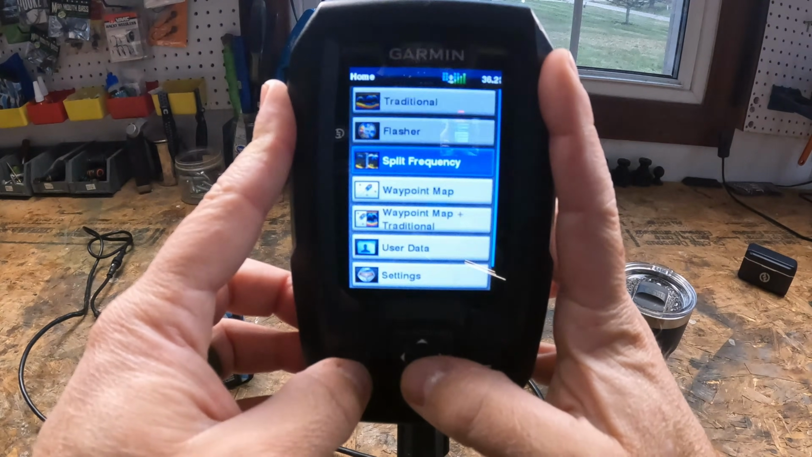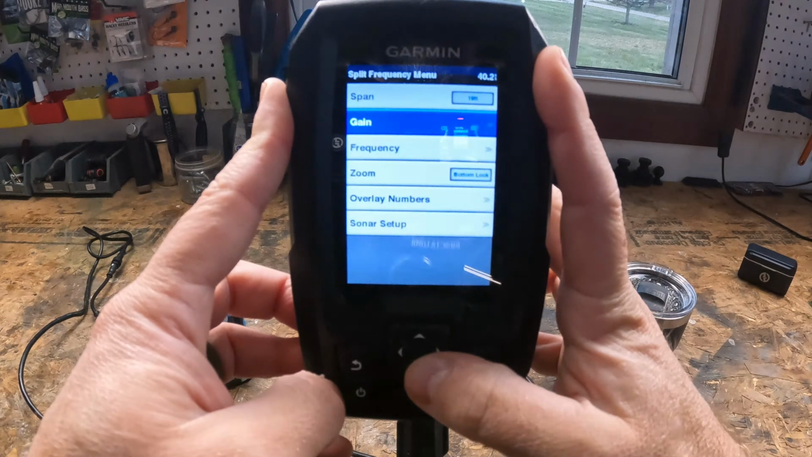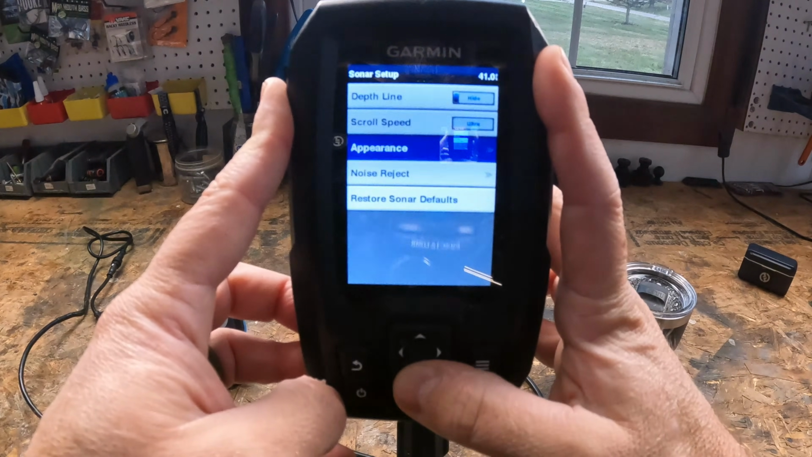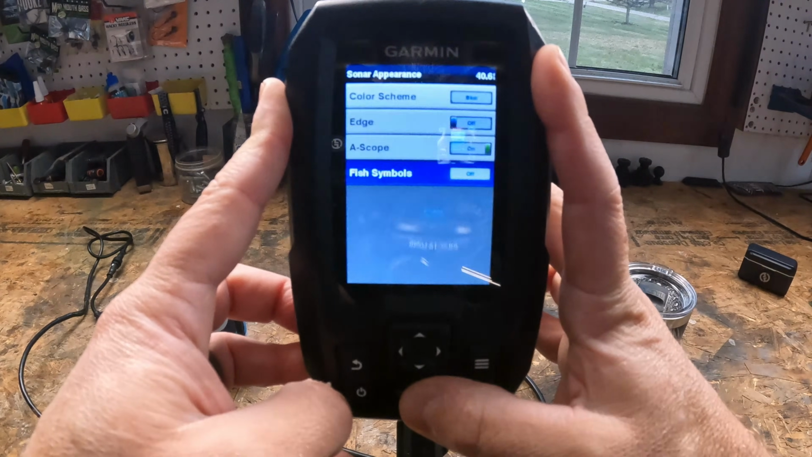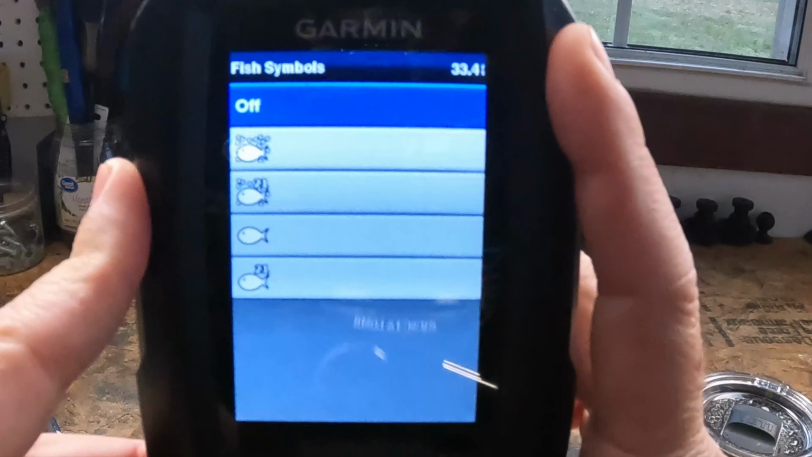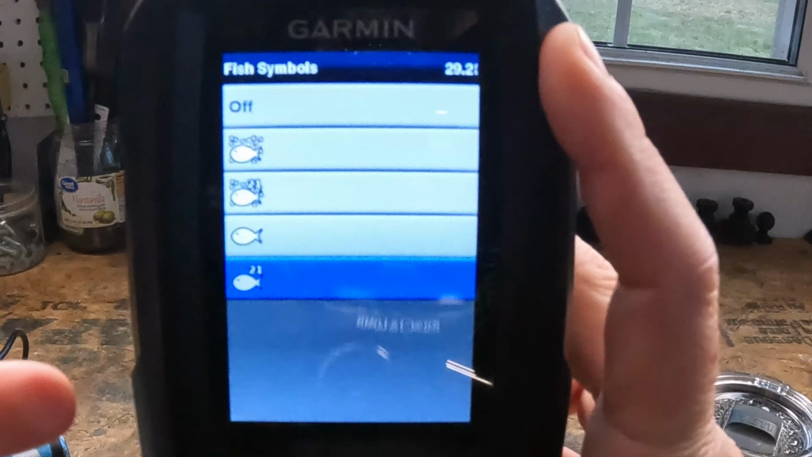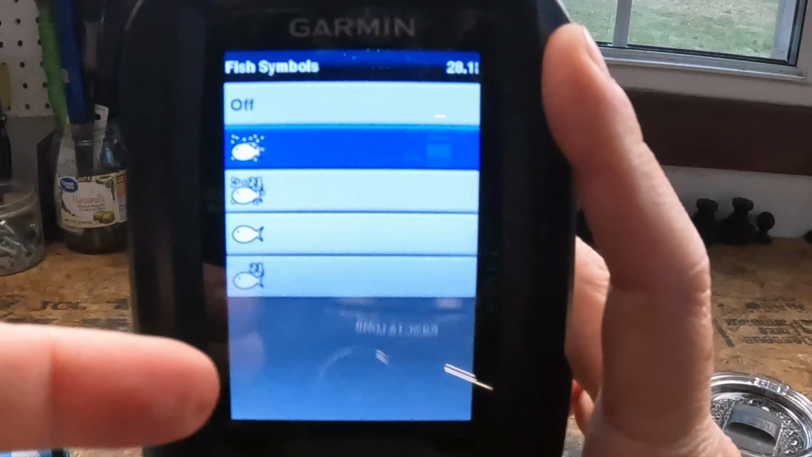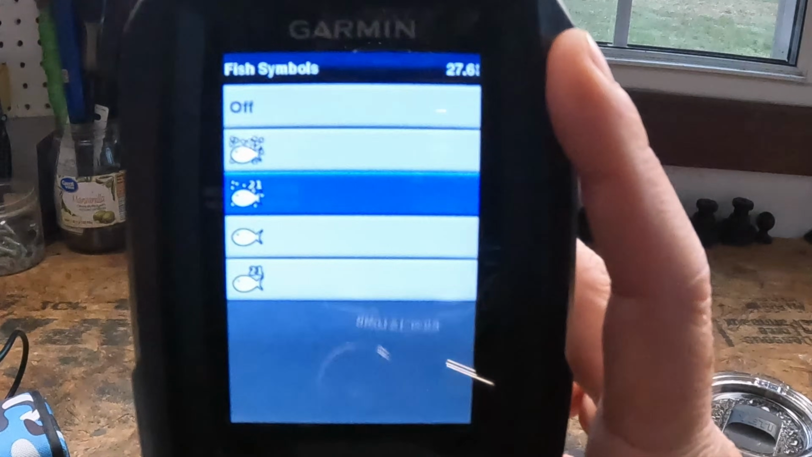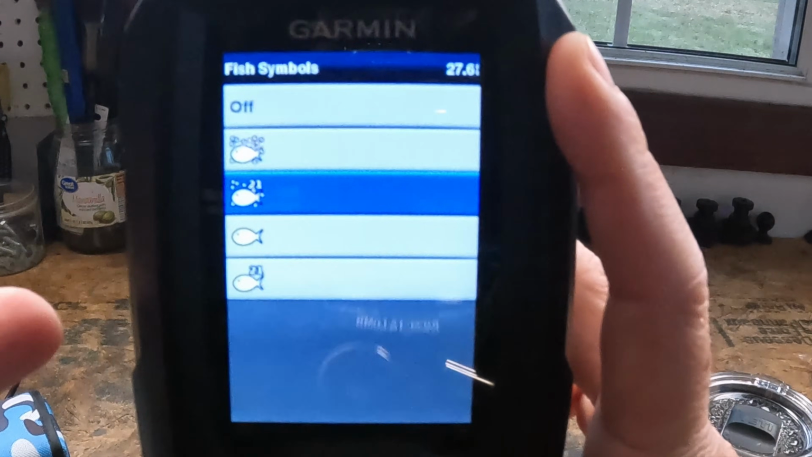Next up, we are going to have some more settings. Let's head in here, split frequency, go to settings, and sonar setup, appearance, and let's head down to fish symbols. So this one's interesting. You're going to get a variety of options here, right? You're going to get the option of just showing a fish at depth, showing a fish with the sonar information and the arches in the background, or show everything, right? You want to see the fish symbol, you want to see the depth, and you also want to see the sonar behind it.